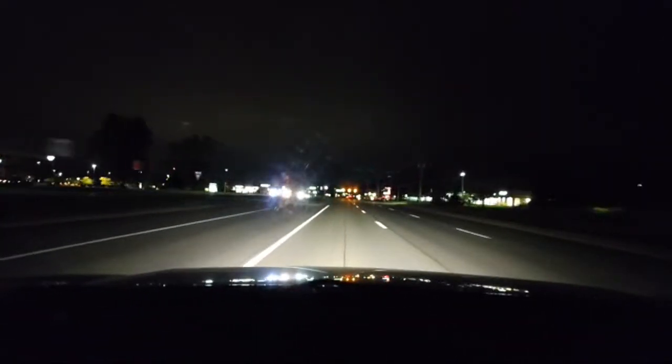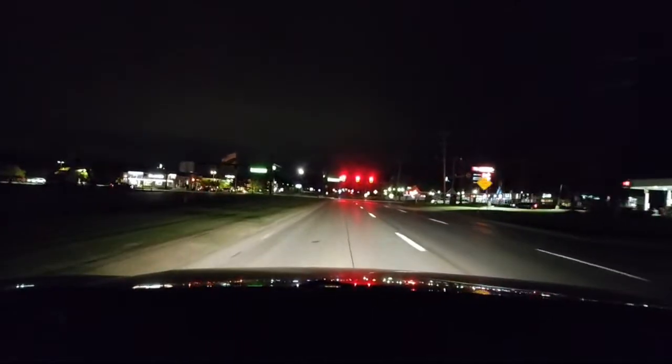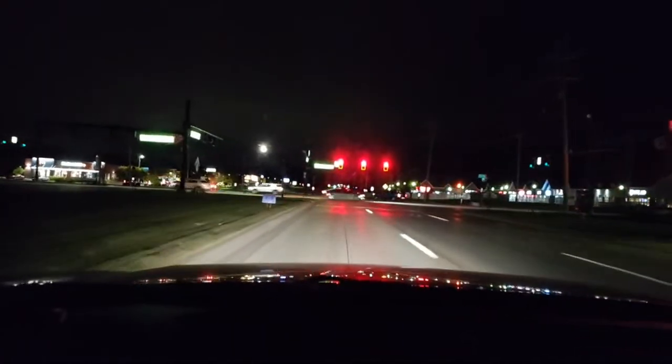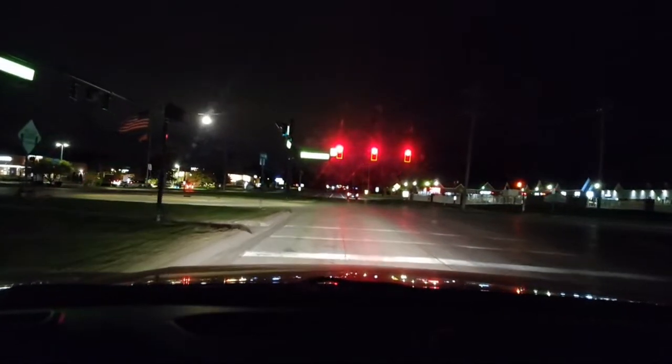So this is a still green light. It just changed. So I'm at 44 miles an hour. Then I'm going to squeeze my brakes. And you want to stop behind the stop bar or stop line. You'll see a white line coming up. And I want to stop right here.